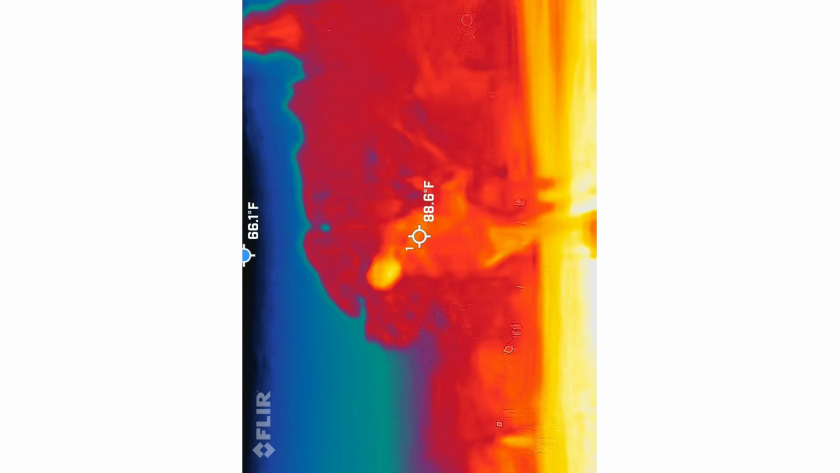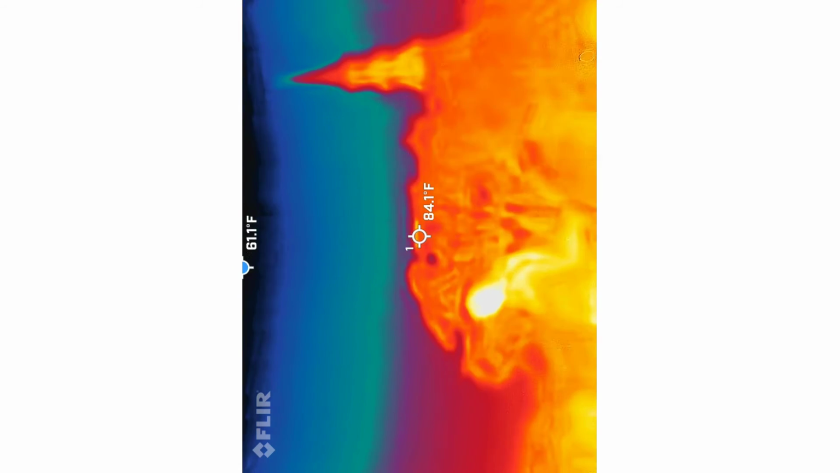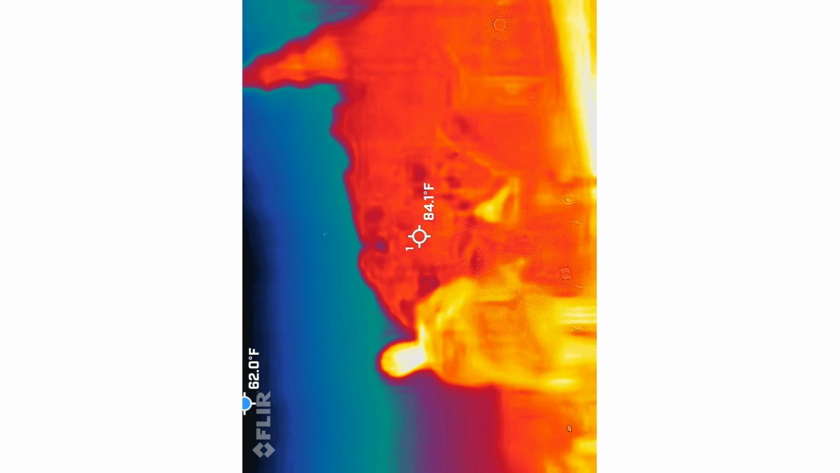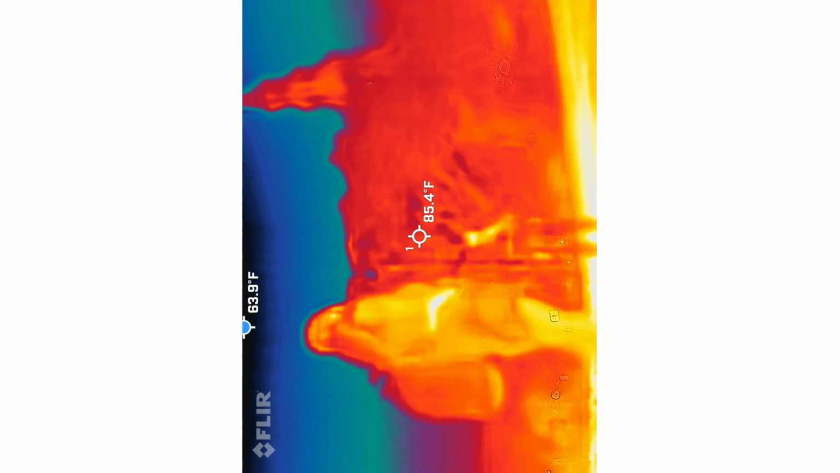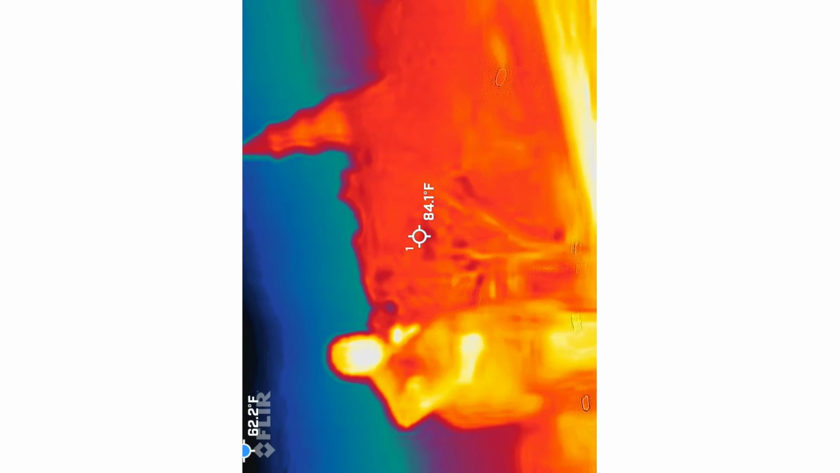What's your hair color? Green. Yeah. Green. Oh my gosh. How do people sleep without air conditioning? I cannot.